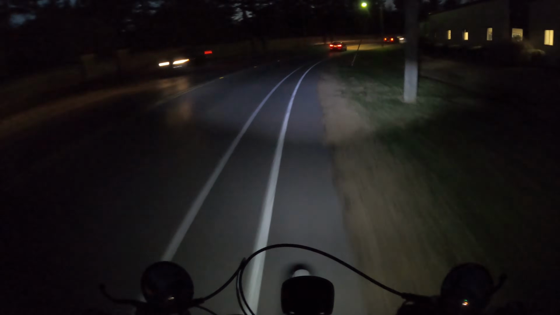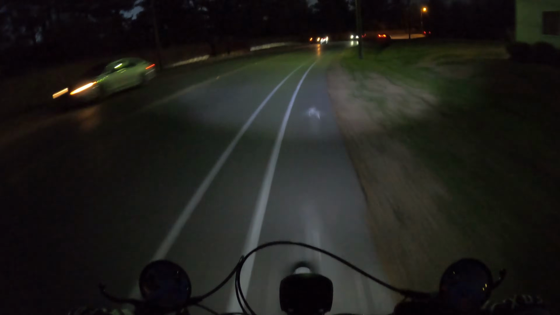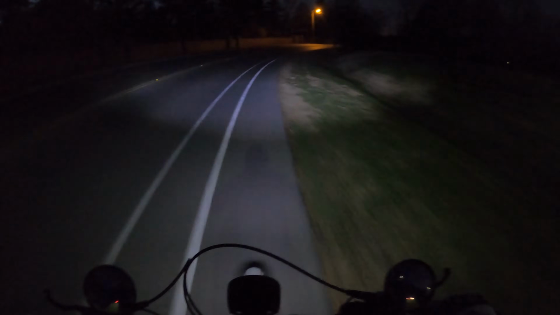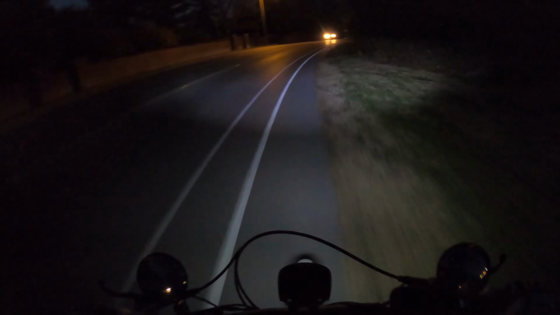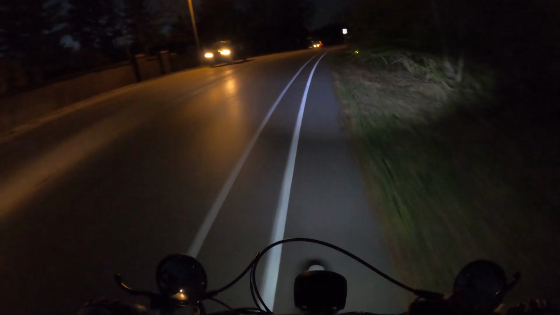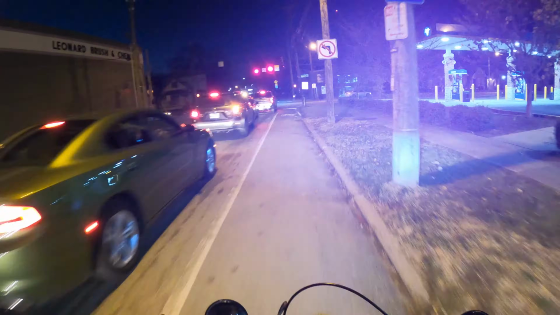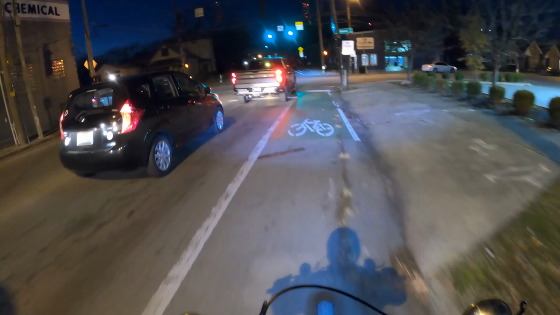And this is just a teeny tiny little strip of the shoulder that's designated as a bike lane. Damn it, this is going to be unsafe.